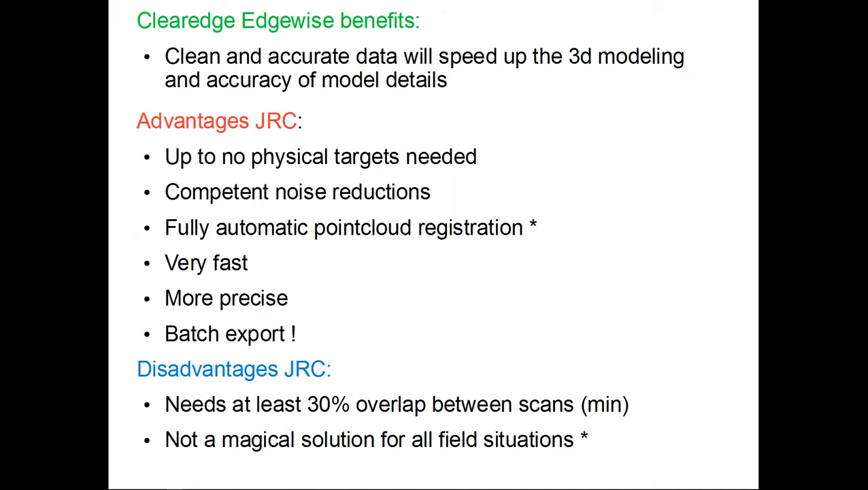What disadvantages do we have with GRC, if I might call them that, because that's mostly based on the workflow? You need to have at least 30% overlap between scans in order for the process to be able to identify common points and common edges to further register the data. And it's not a magical solution for all field situations, even if it might seem so.